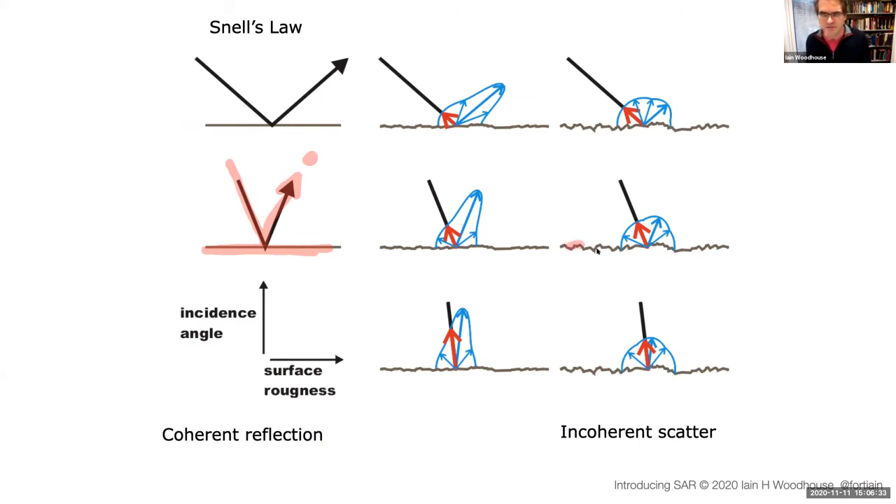When we look at the extreme version of the case of the very rough scenario, when it's really rough, the energy is scattered equally in all directions. So it doesn't matter which direction that you look at, you will see the laser beam appearing on the paper.